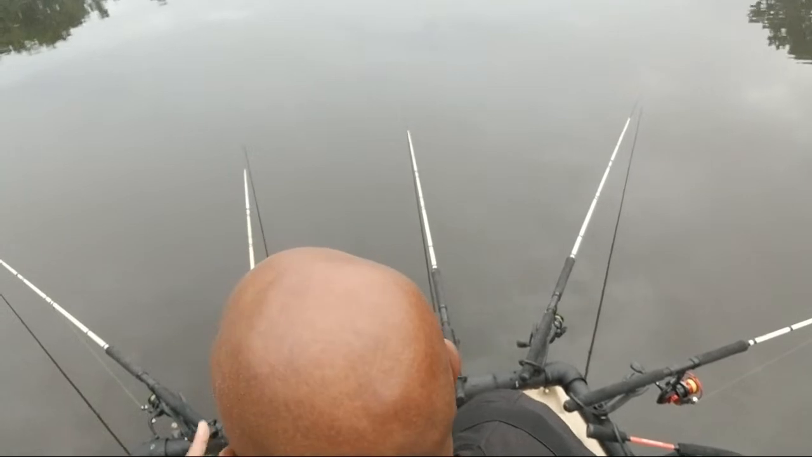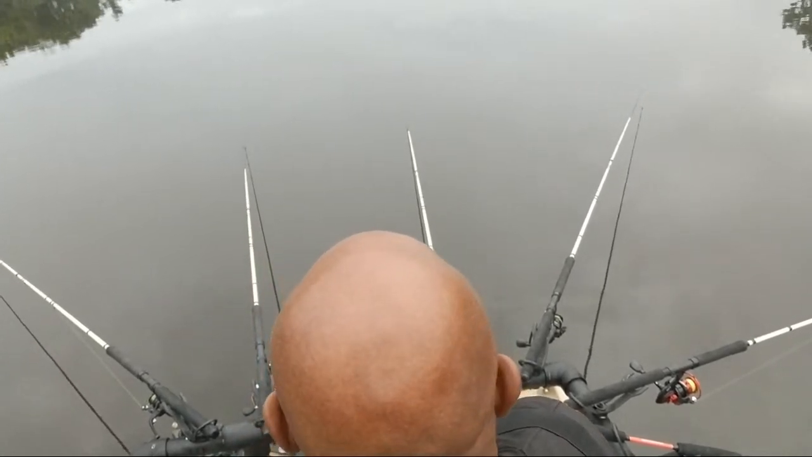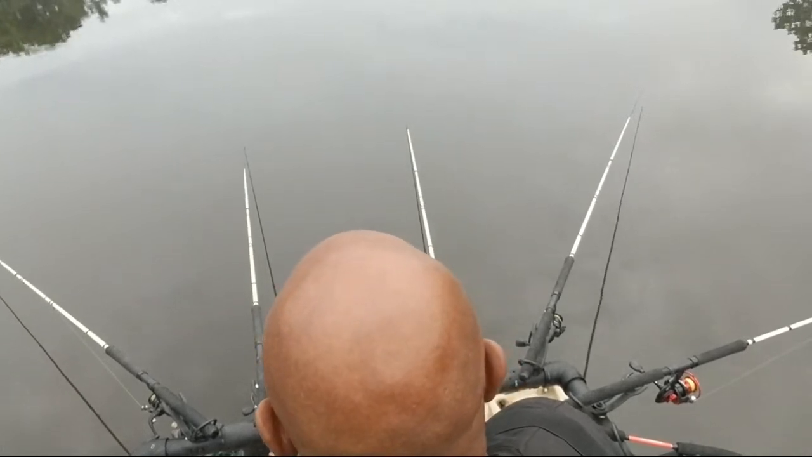Since I already have these minnows on here, I'm going to go right around the corner and see if I can use these minnows. Then we're going to head to the back. I'm only going to go about 20 yards. Come on, about 20 yards. I want you guys to come along with me, okay? Come on, let's go. Let's see if we can have a little bit of luck over here.